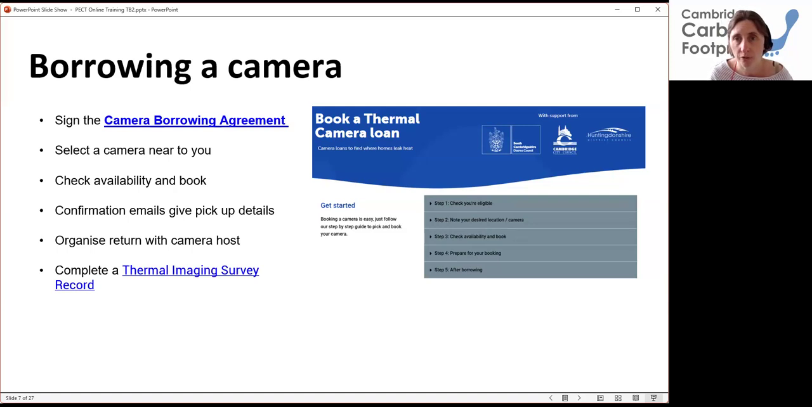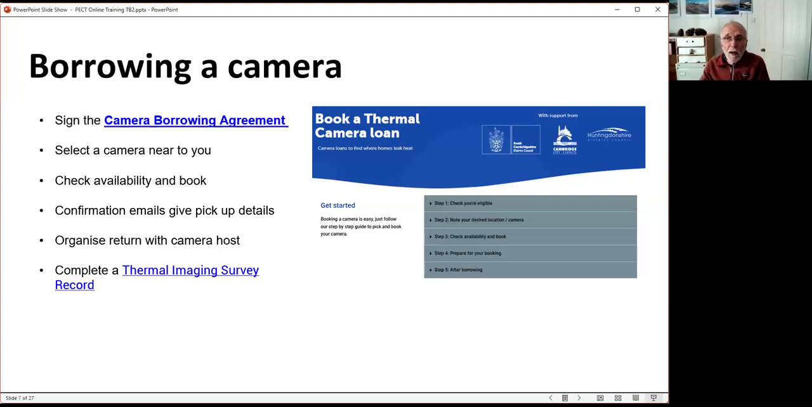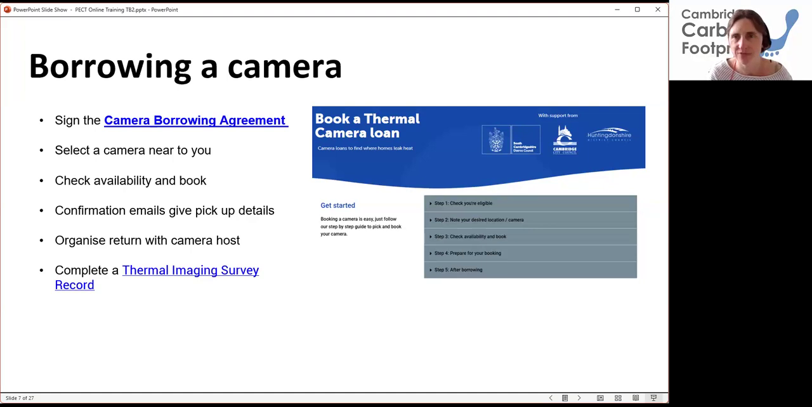They get all the confirmation emails with details of where to pick up the camera, and then hopefully they will complete a survey at the end of it, which is always lovely to have back. And we class the borrowers as volunteers, because in that category we can more easily get insurance for CCF volunteers. So if the camera gets lost or damaged, we can make a claim. But it's very rare.